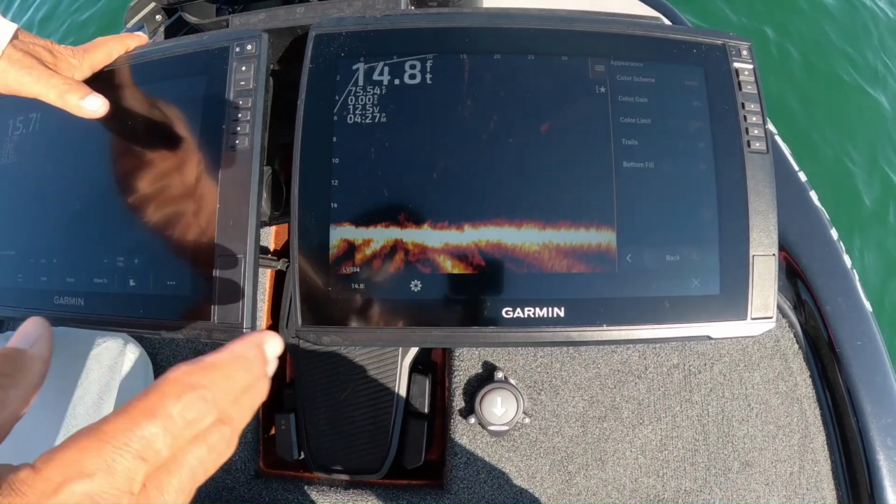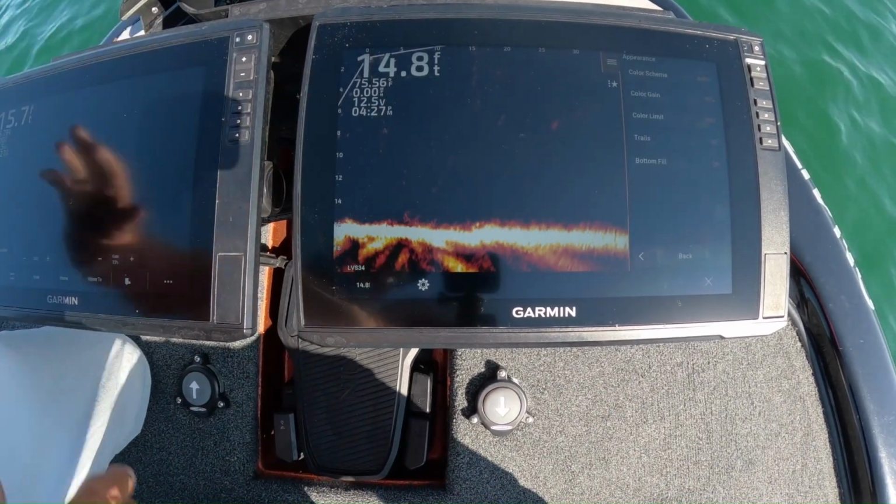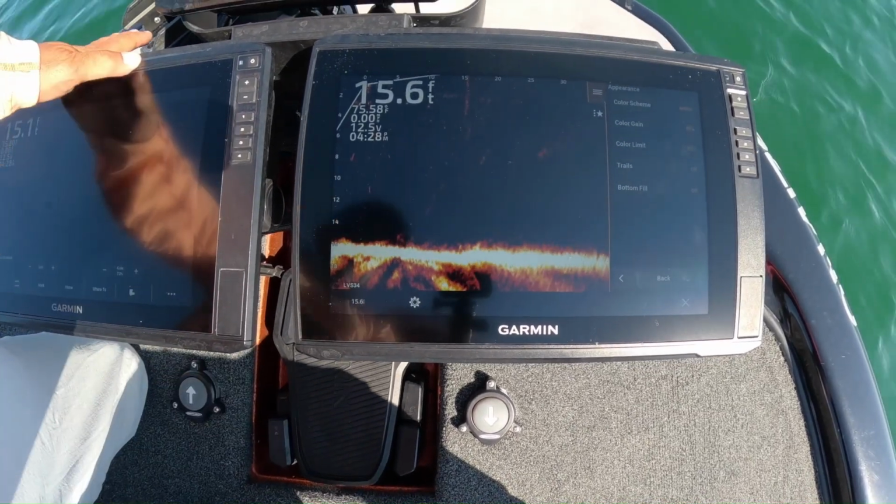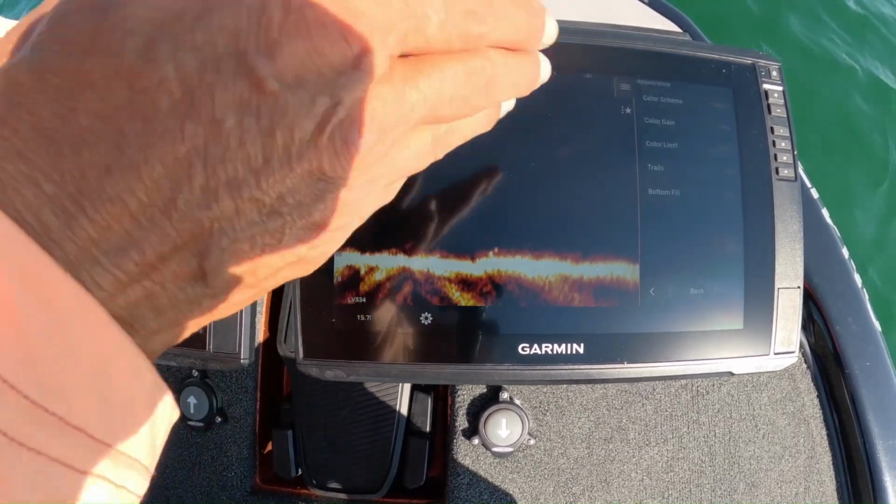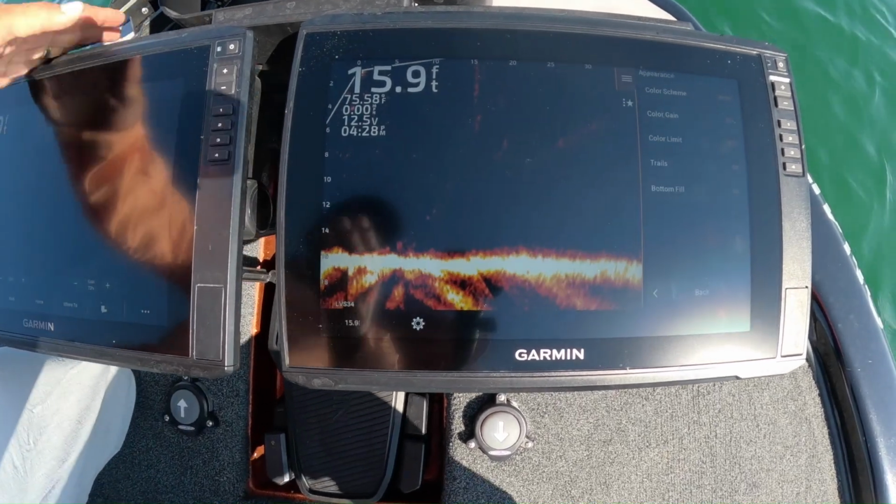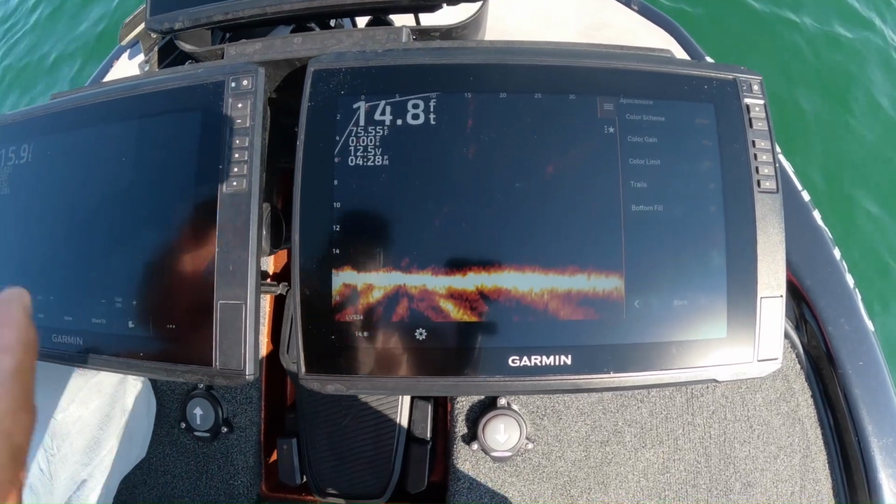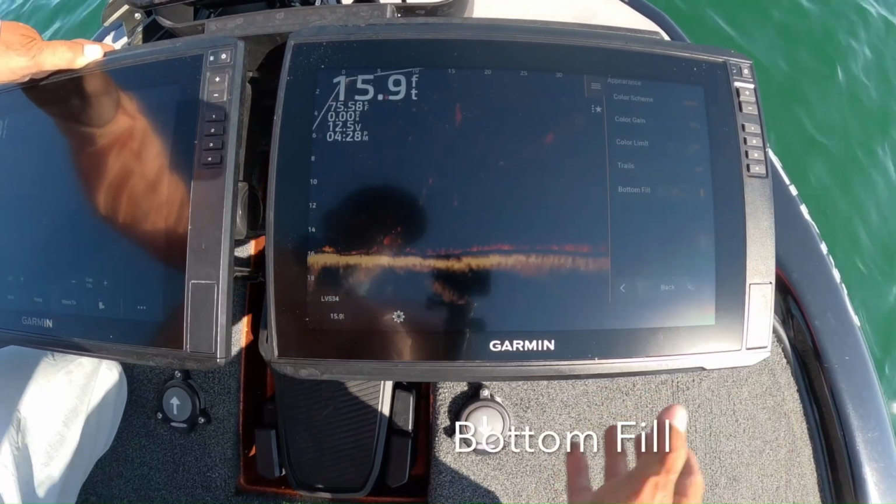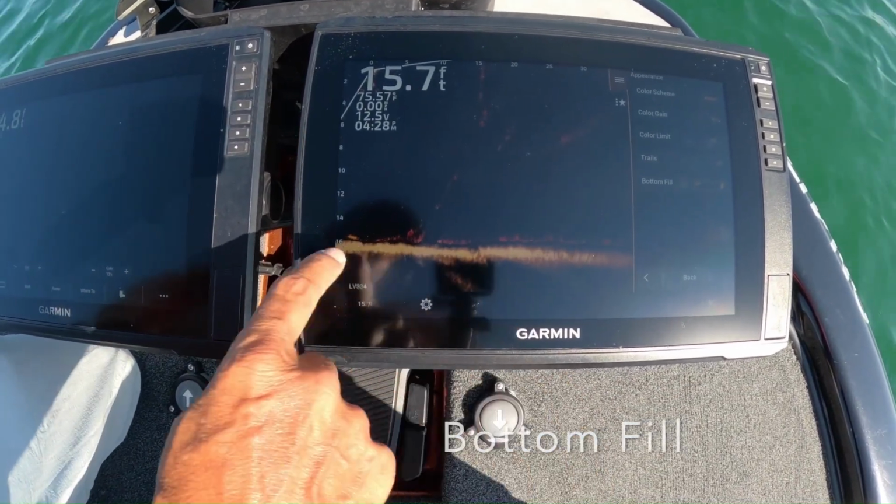Trails, basically anything moving, you'll get a trail behind. I don't like it. I keep it off. Some guys like it if they're jig fishing, or maybe if you're scanning around. If fish took off and you didn't see it, that trail still might be there, which gives you an idea that something was going on. So that's it.